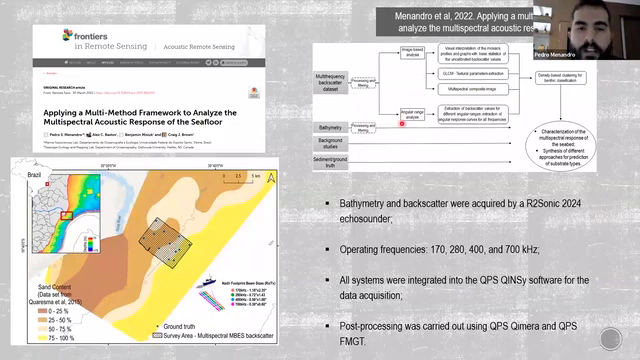And for the angular range analysis, we extracted the backscatter values for each angular sector, for each 10 degrees, and also the angular response curves. All these variables were then clustered by a density-based clustering approach for the seabed classification.